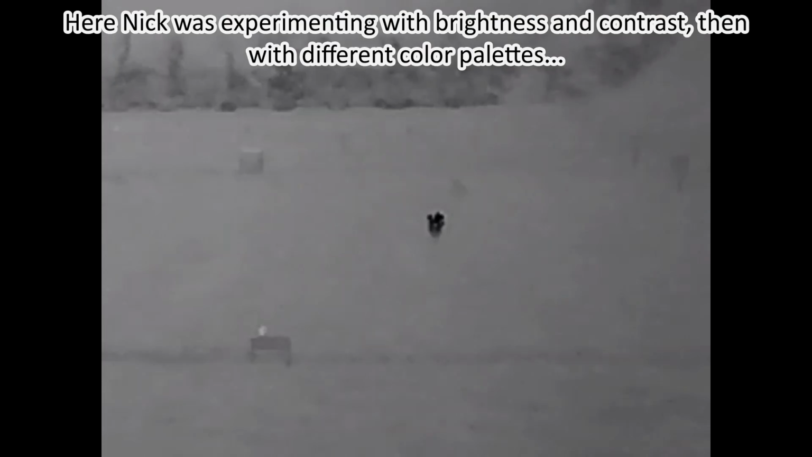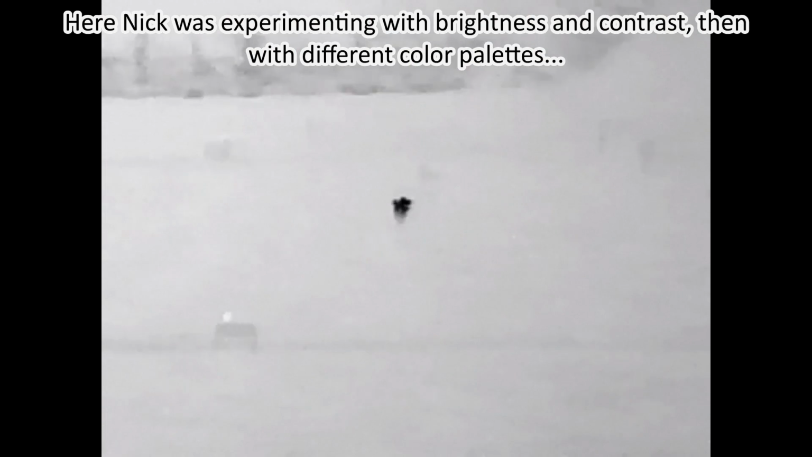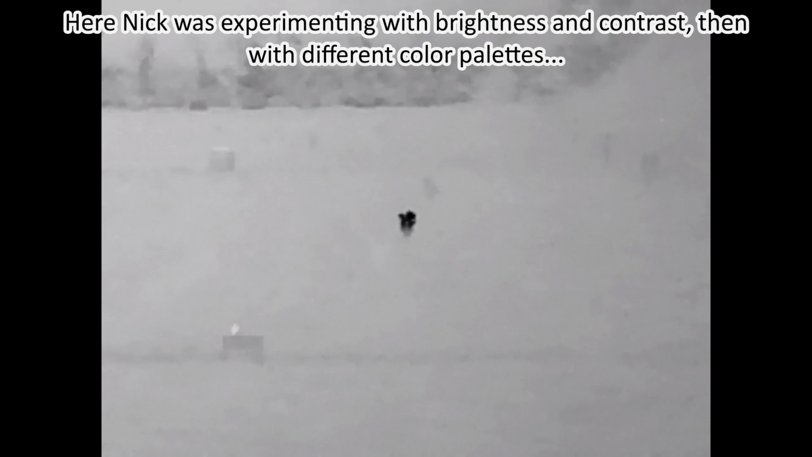Nick's pointing out a good point here, which is some people do prefer to look at warm objects like pests in black hot mode compared to white hot.